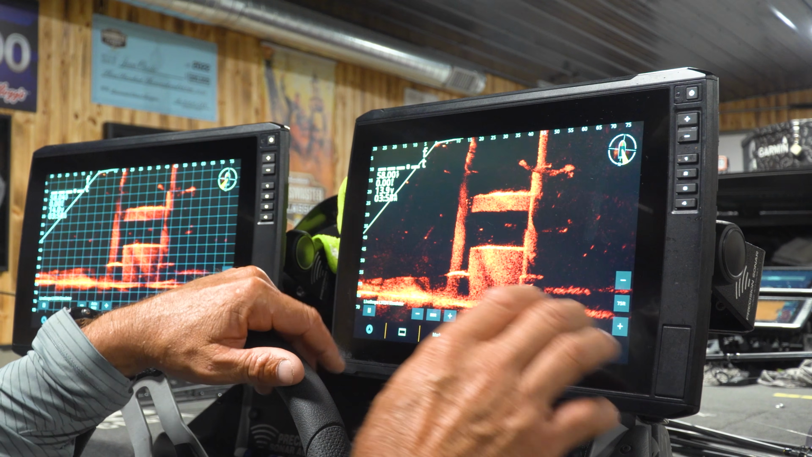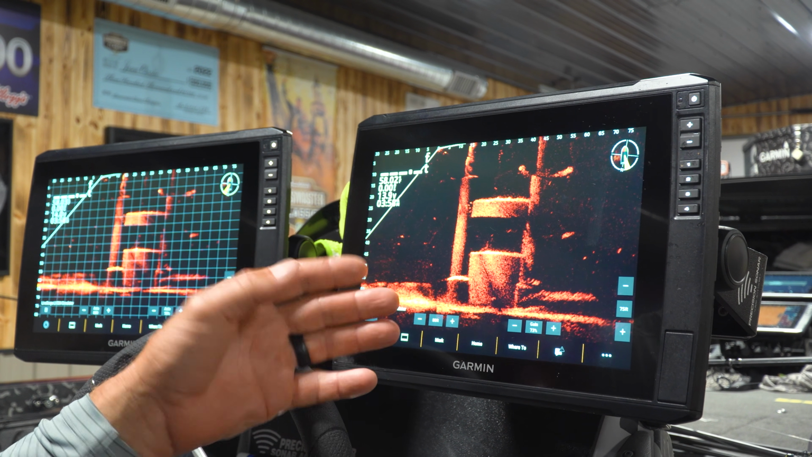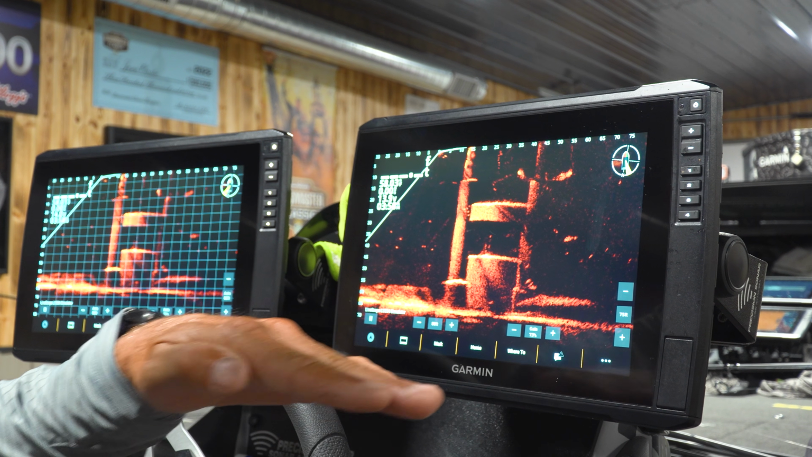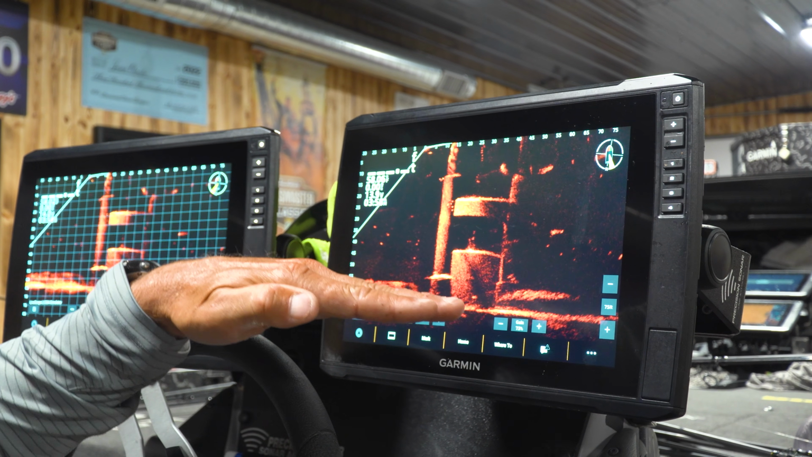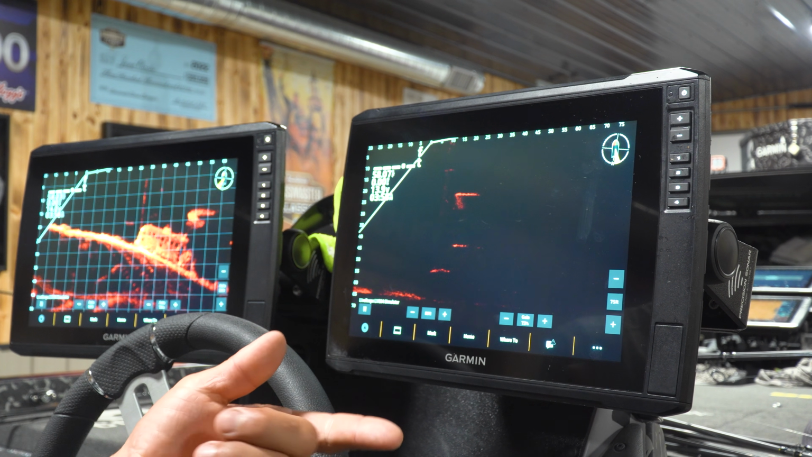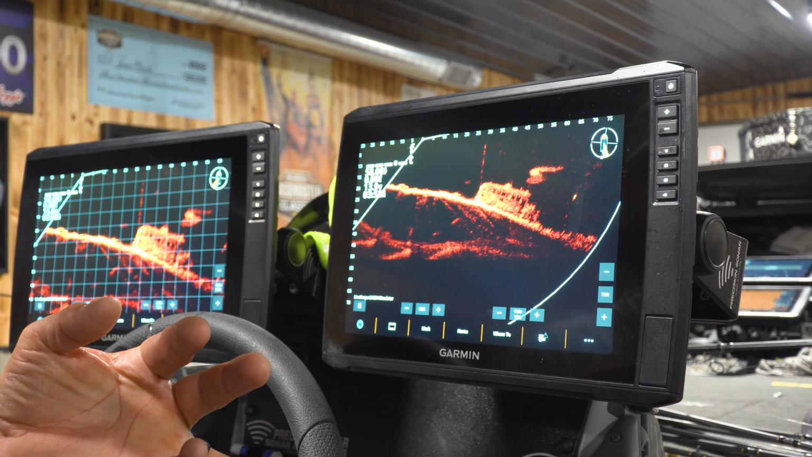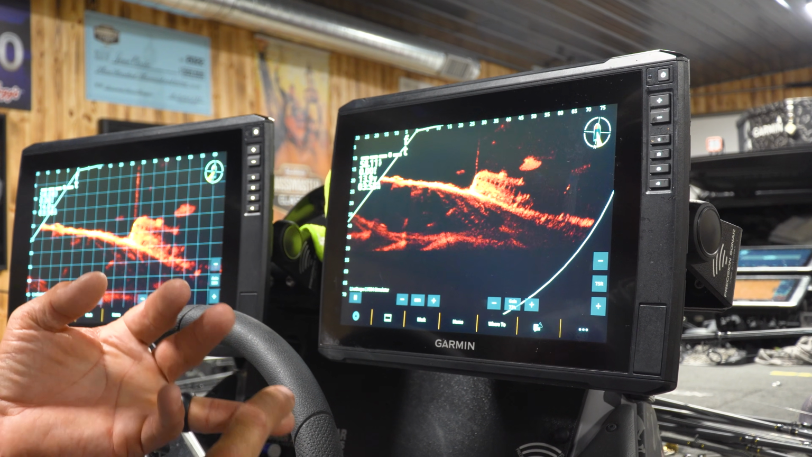And then our gain, this is probably one of the questions that comes up more than the rest of them: what gain do I set it on? There's not a setting that you have to leave it on. Like there's not a magic number. It depends on bottom composition, the water. It depends on your transducer, really. So you have to play with it.